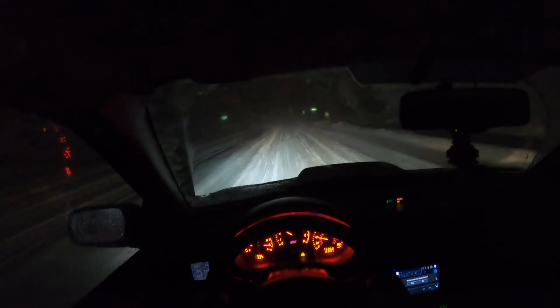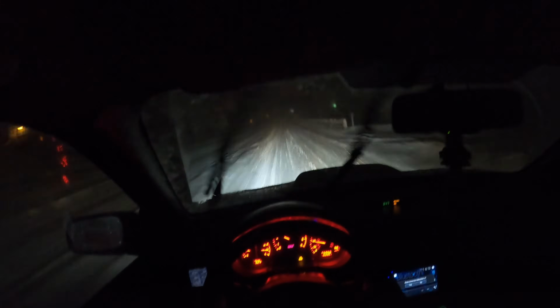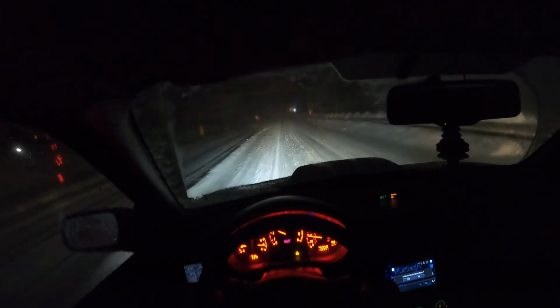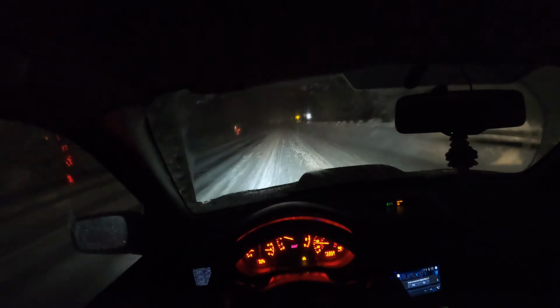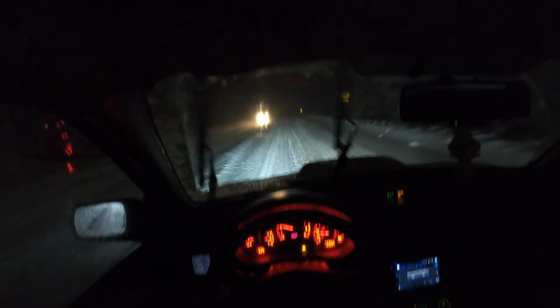Now my biggest concern right now is moose. I'm not too worried about the road. I'm pretty confident in my driving and my abilities. It's moose that I am worried about. Moose are like big Alaskan dogs, like oversized deer. They are huge. And hitting one is not a good time.